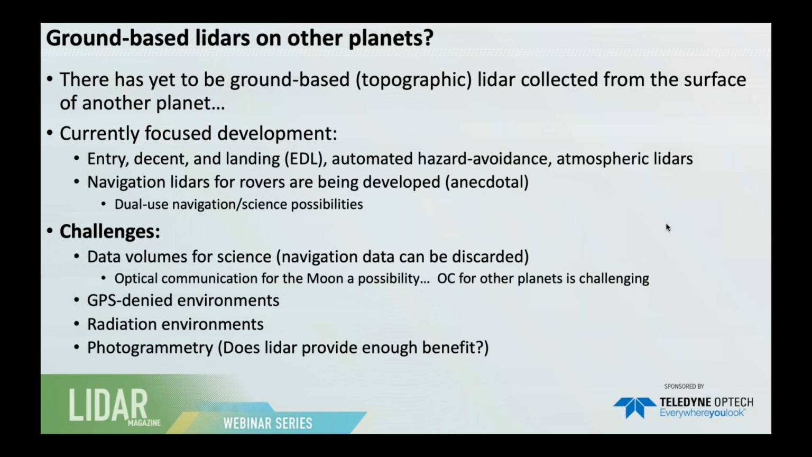If you could imagine a rover traversing a surface, constantly scanning, you're going to collect gigabytes or terabytes of data, and getting that data back to Earth is challenging given current bandwidths for data communication. And I make the note here that data volumes for science are the ones that are going to be problematic, right? For navigation, you can essentially collect your LiDAR data, use it for your hazard avoidance, and then just chuck it away.